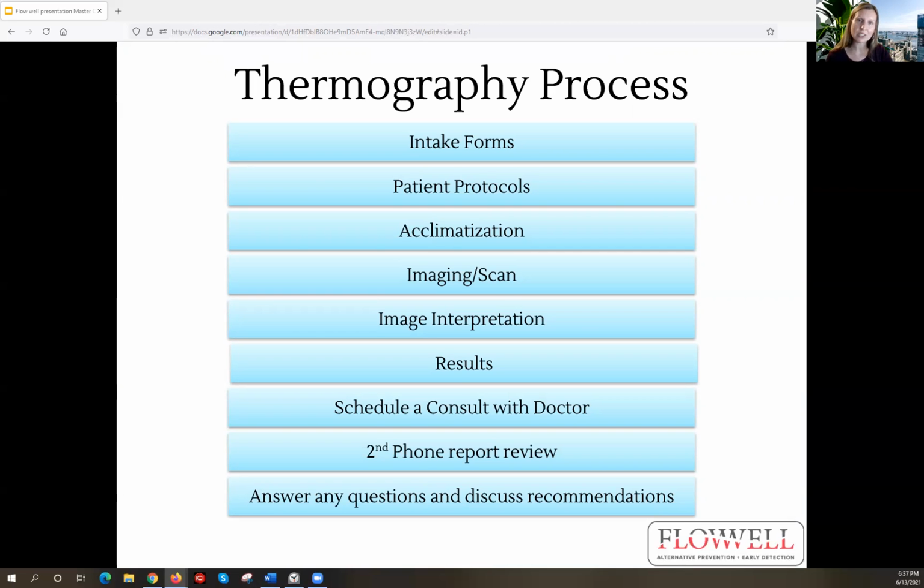We also have a stat service available. If you have a really pressing matter, we can jump the line for you. Like if someone just found a lump in their body and they have to get to a doctor's appointment, we can expedite these results in a couple business days.